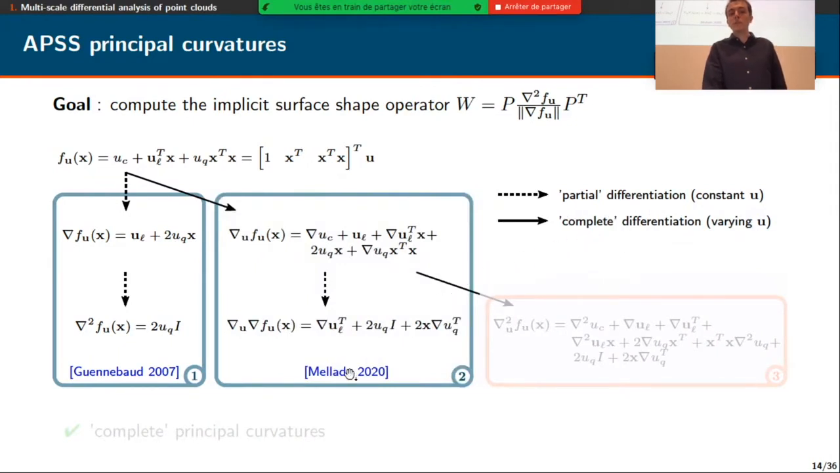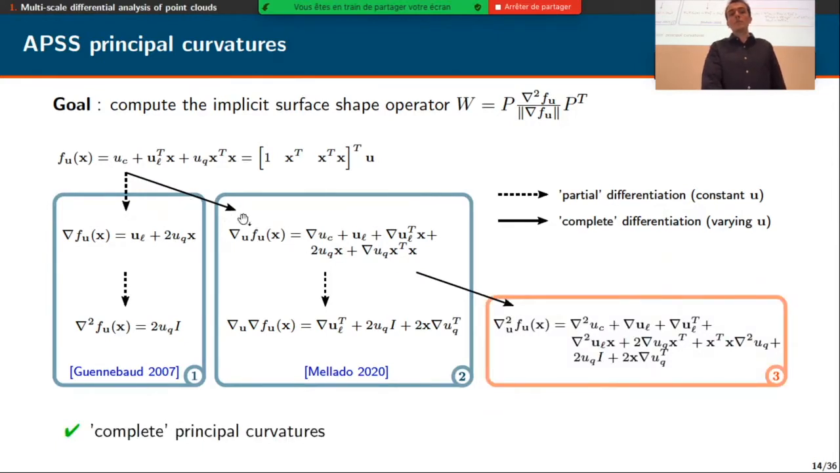And this is proposed by Nicolas Mellado and his colleagues, where they perform one complete differentiation first to get the gradient and one partial differentiation to get the Hessian matrix. So it gives us a second version of the shape operator. And differently, what I propose is to perform the complete differentiation twice, to get the gradient and then the complete Hessian matrix. So here we take completely into account the dependence of the algebraic sphere on the spatial parameter X. So we get this third new Hessian matrix and shape operator. And we end up with what I call complete principal curvatures of the APSS.